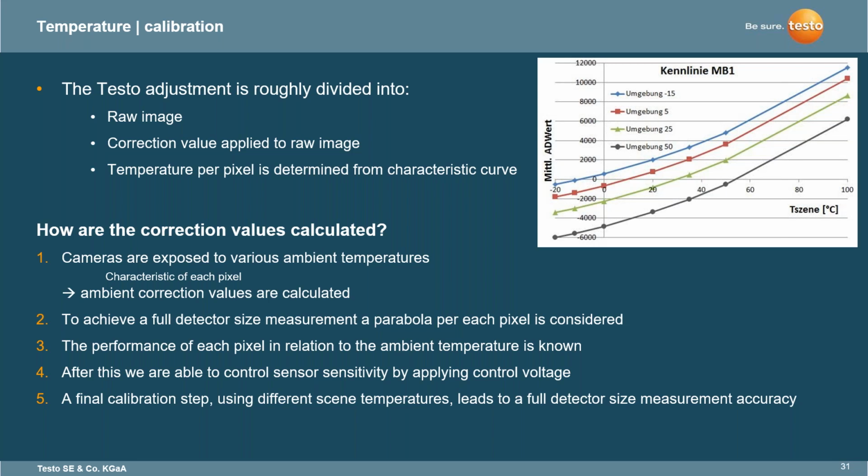And the ambient correction values are calculated so that if it is 0 degrees or if it's 100 degrees within a 24-hour span, no matter what, that Testo thermal imager is going to work at its specs for its operating range and also its range for the temperatures and accuracies that we are stating.